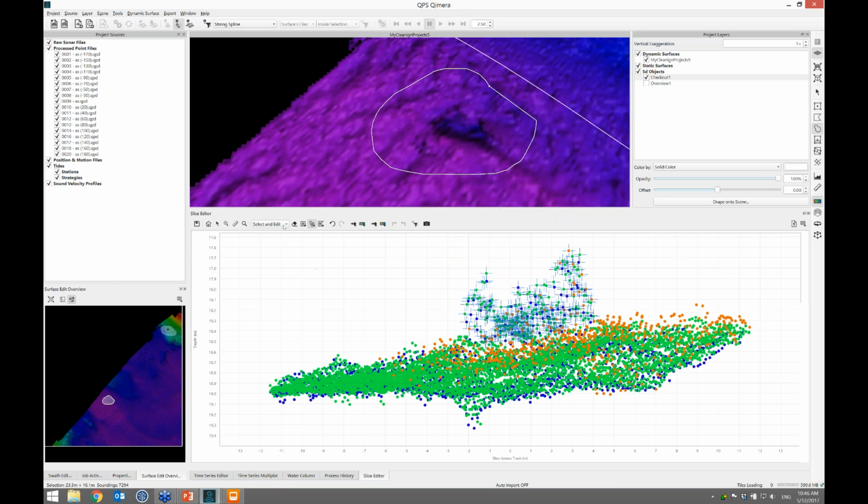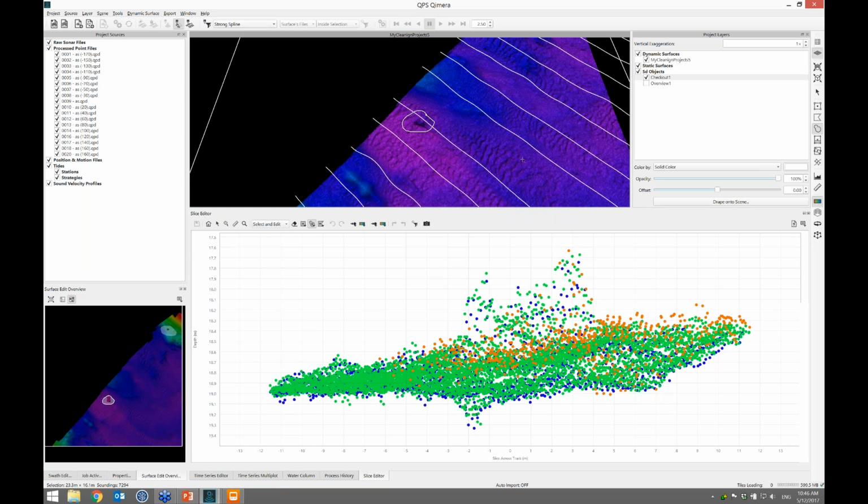And again, I'm in select and edit mode. Normal edit mode lets you just kill dots. Select and edit lets you select things and then decide what to do with the right-click menu. I hit save. So I'm done with this, and what I'll do is a silly example to show how you